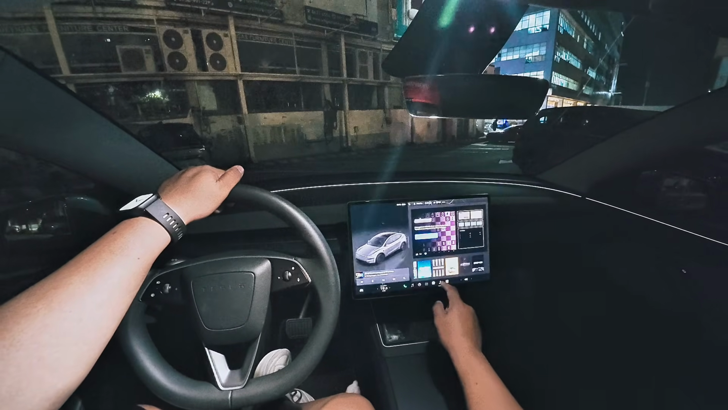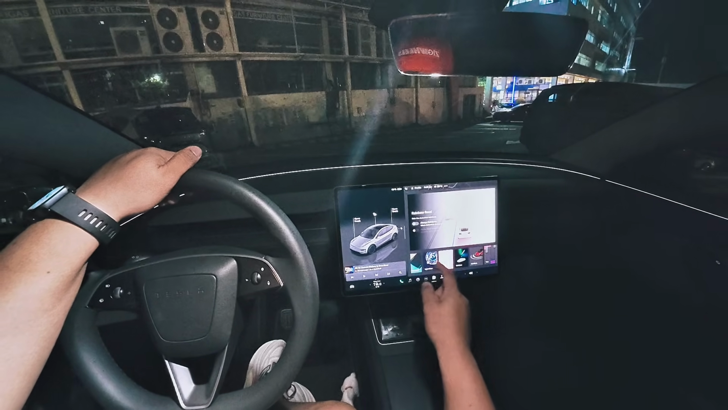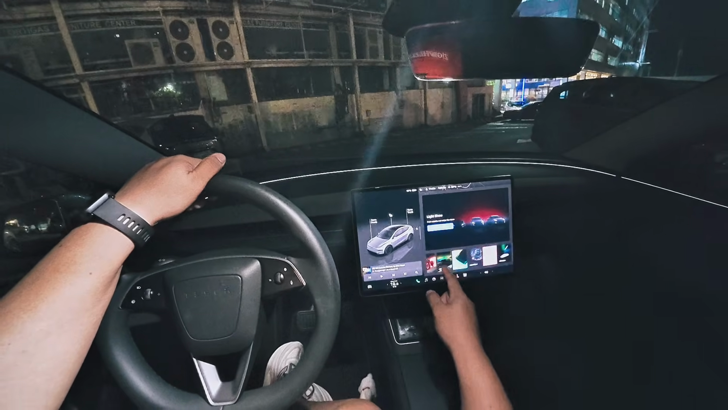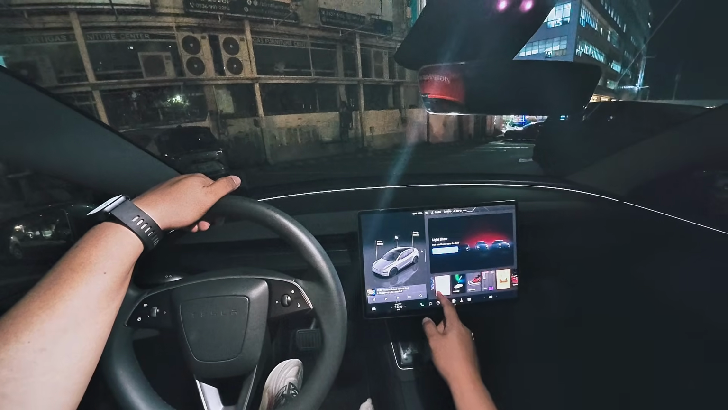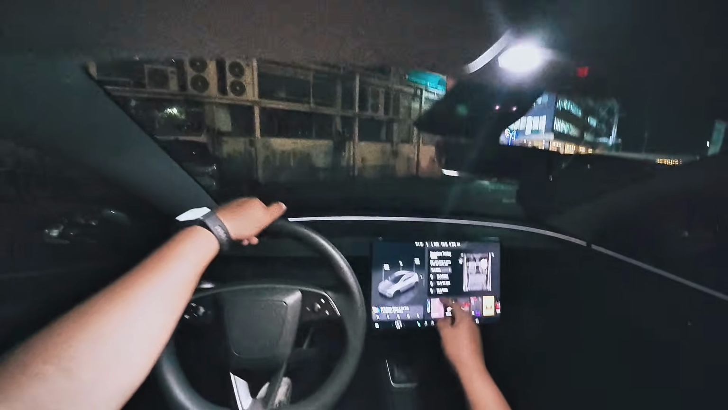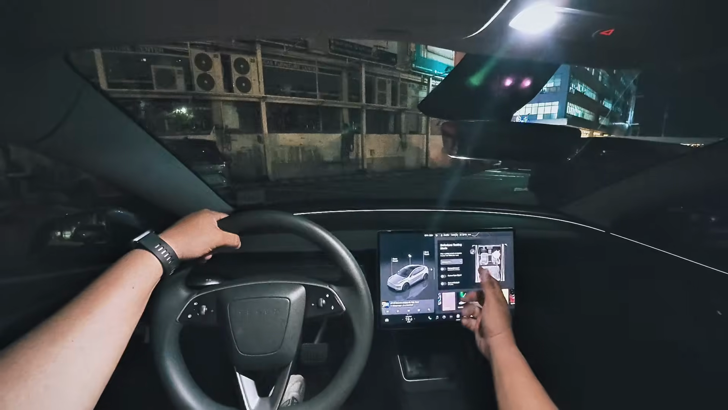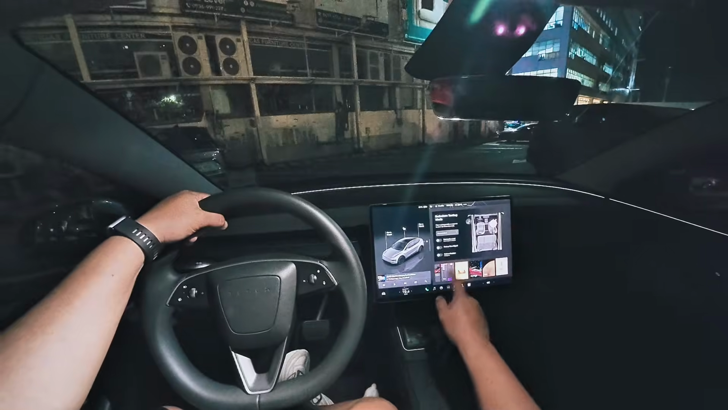Let's go back to the Toybox. Rainbow Road. Light show. So these features here just add more to the fun factor of your car. With light show, you're gonna show a light show on the outside. With this one here, fart on demand. So you're driving around and you just want to make fun of your passengers. So let's put it right there. No, that wasn't me. You can fart and turn signal. This is just crazy.